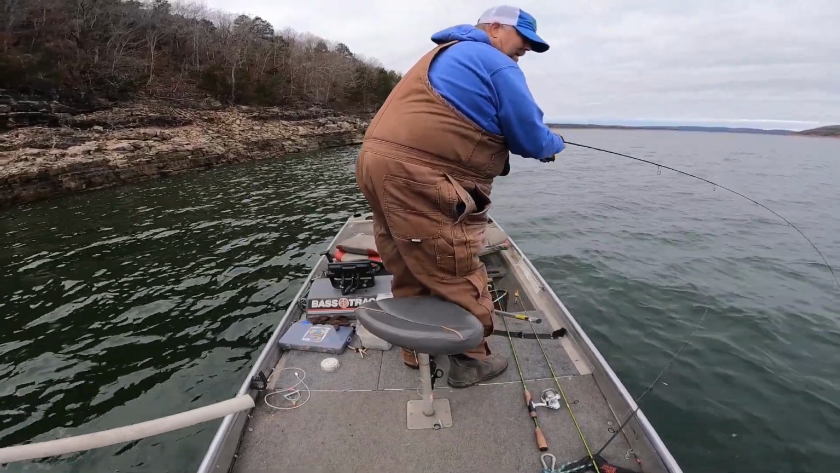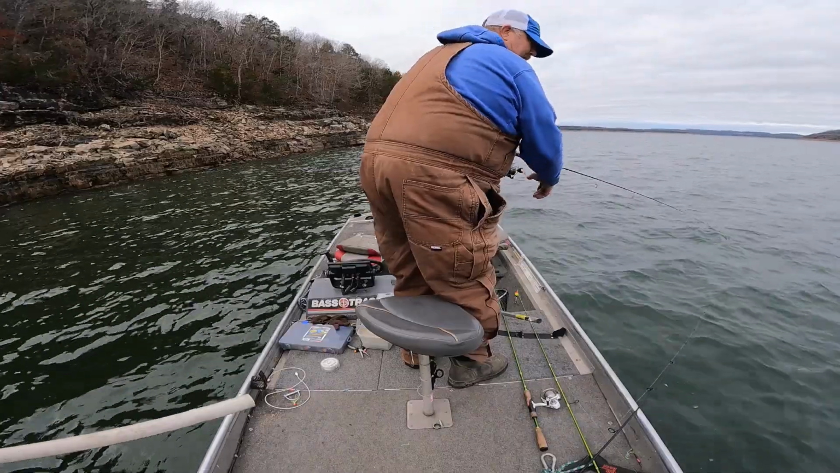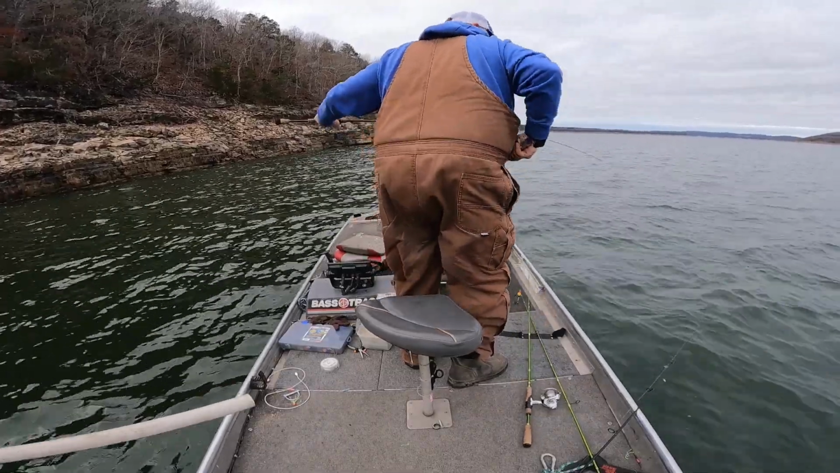He dumped it and I got him. Another nice crappie.